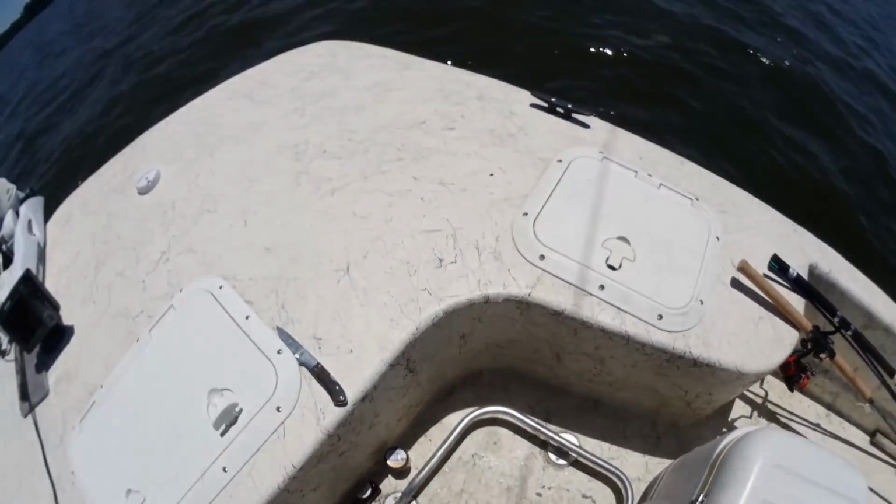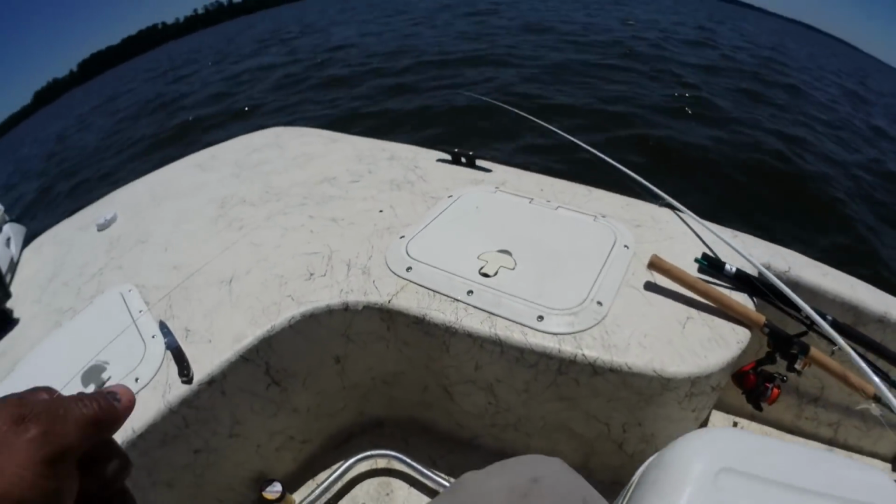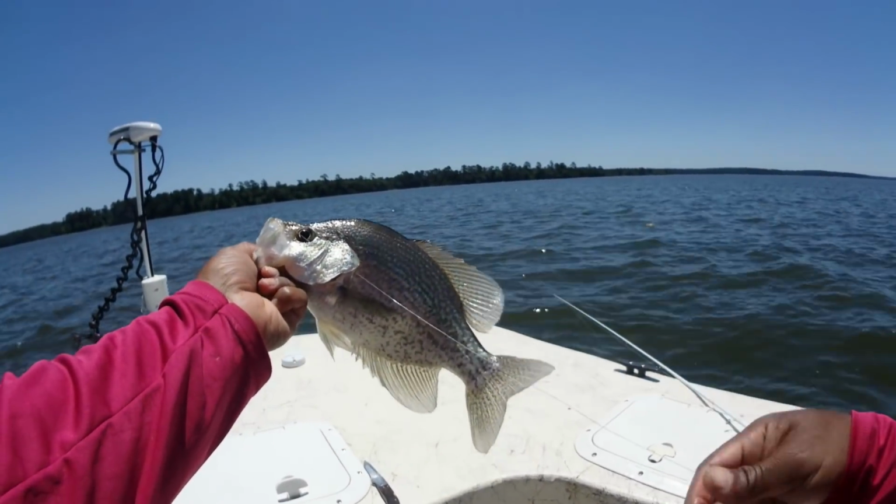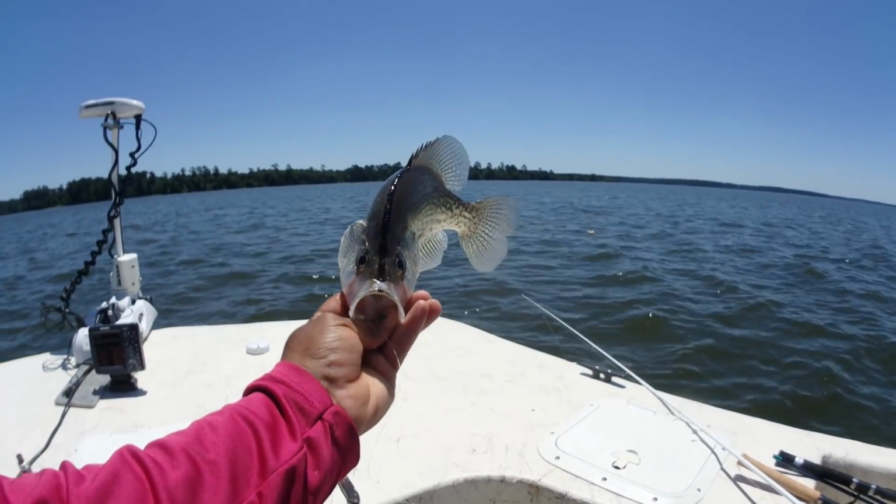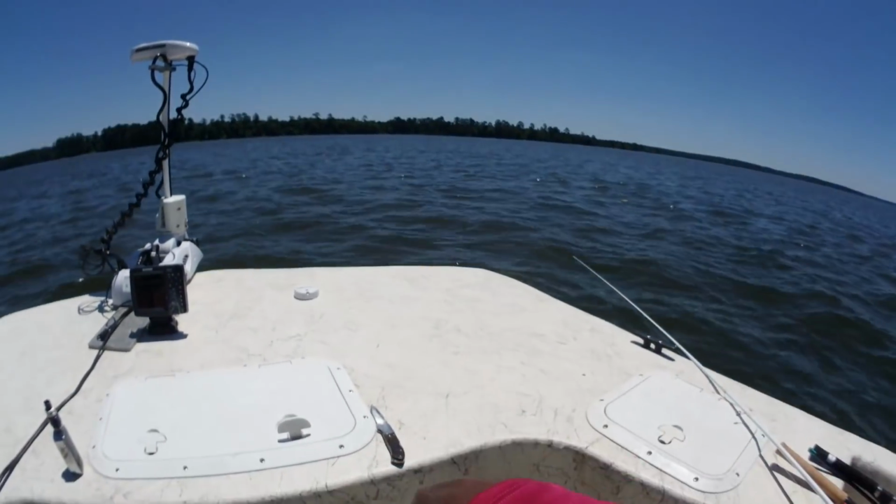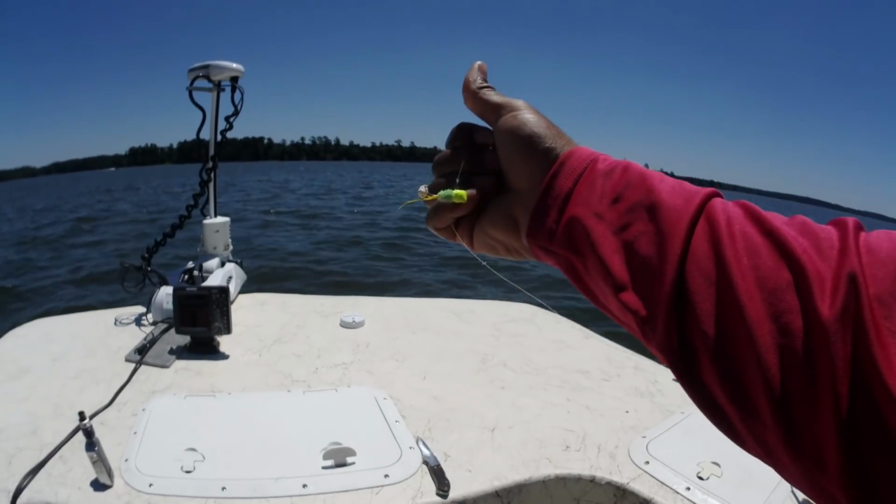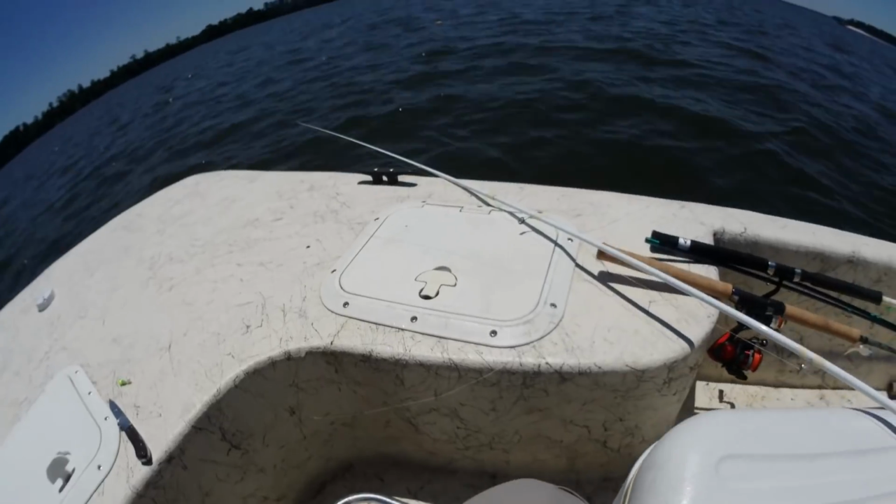Oh, look at that. I couldn't even get it down. Oh, wee, y'all. Look at that dog. That's a big old mohawk. Look at that fish. Look at that black marker line down his head. And that jig is down his throat. He knocked fire from it. He wouldn't even let me get it down there. Awesome. And again, it's just a chartreuse, green chartreuse jig.